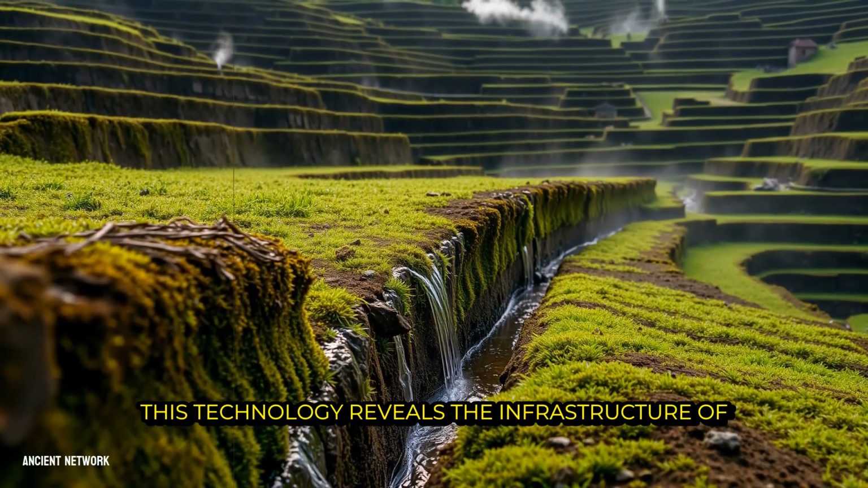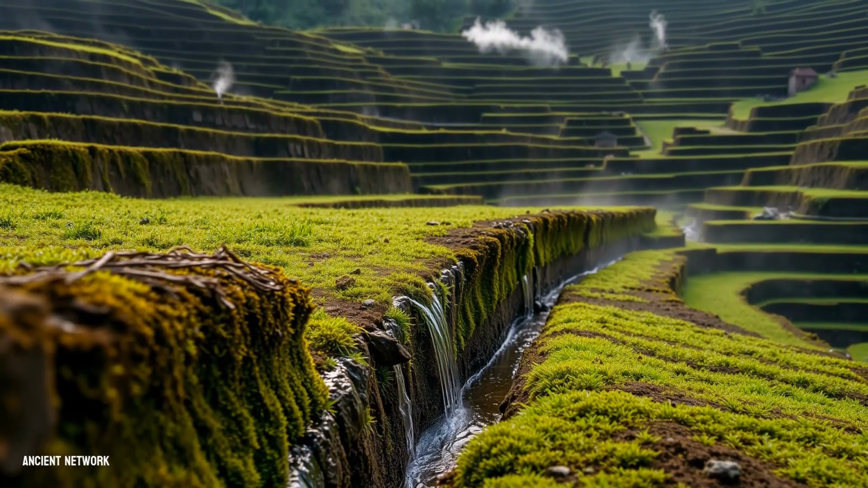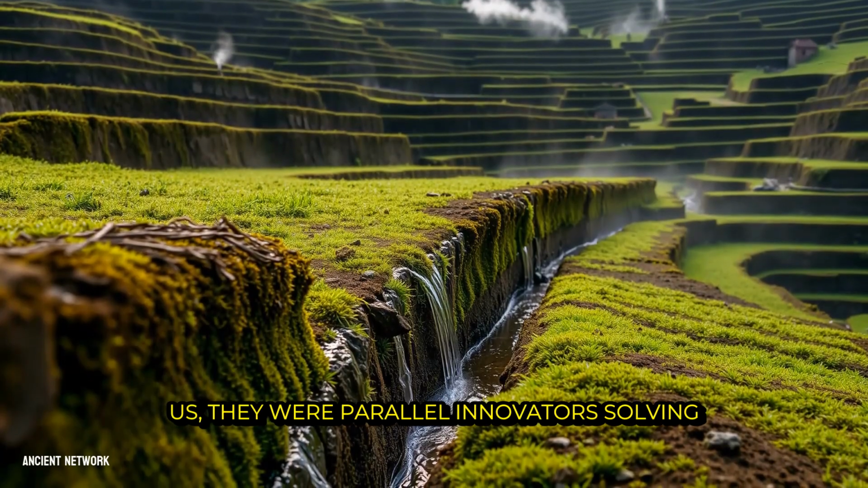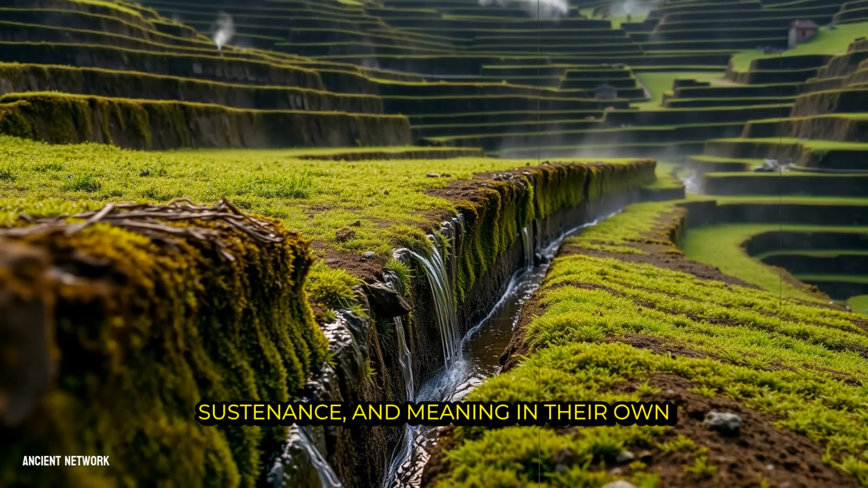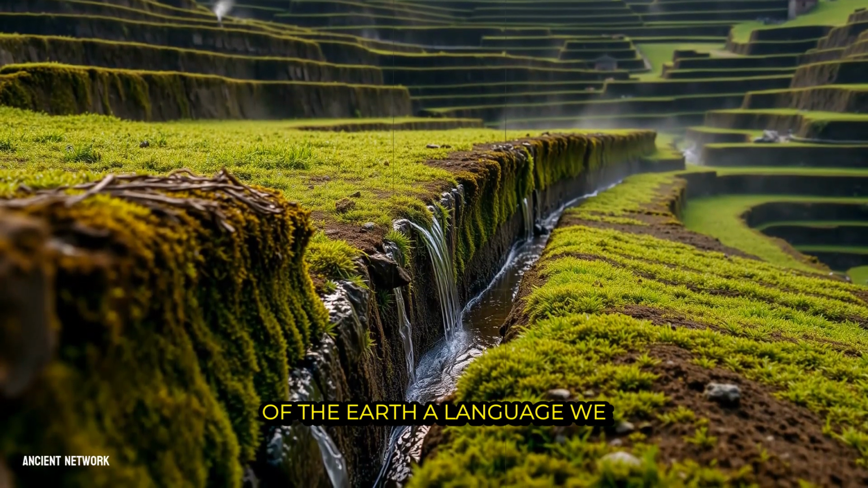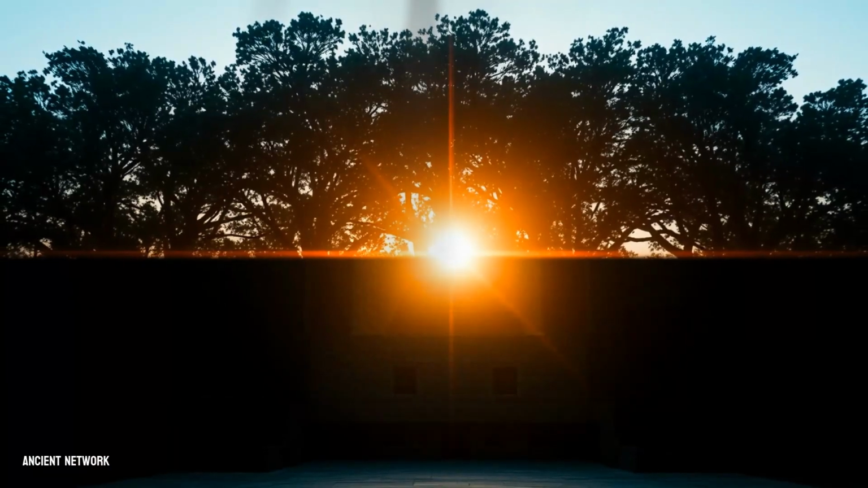This technology reveals the infrastructure of belief and cooperation, showing societies that managed continents, engineered landscapes, and built networks of trade and ideas that rivaled the complexity of our own. They were not primitive precursors to us, they were parallel innovators, solving the eternal human challenges of community, sustenance, and meaning in their own brilliant ways. Their legacy is written not in parchment, but in the very shape of the earth, a language we have only just learned to read.